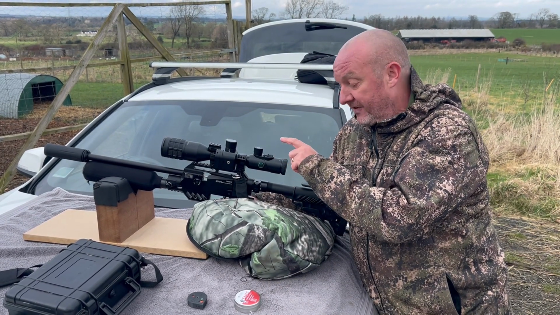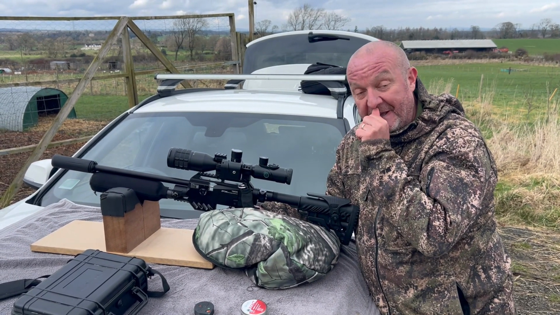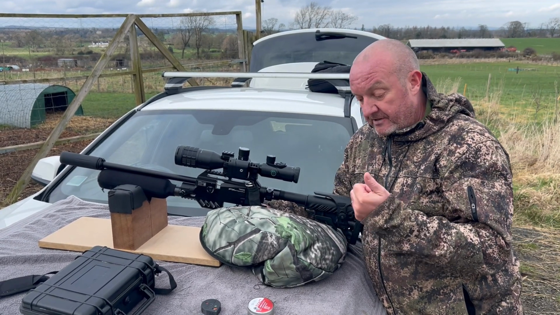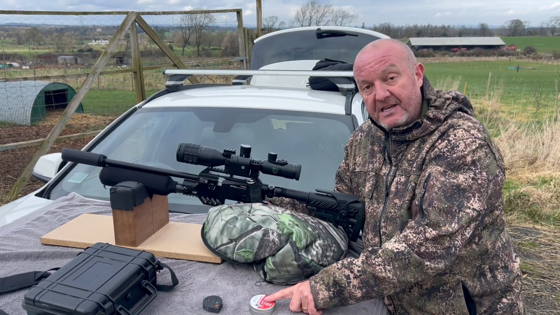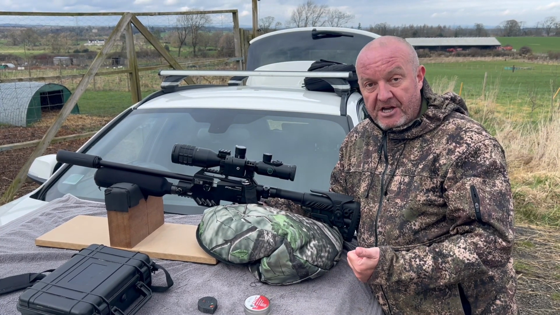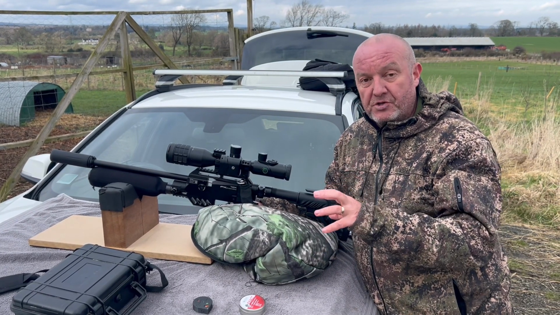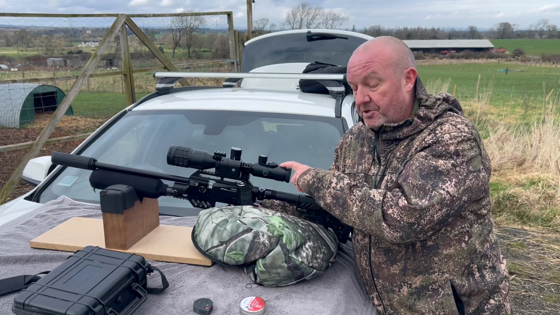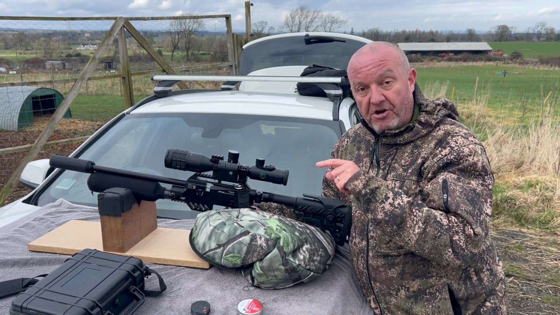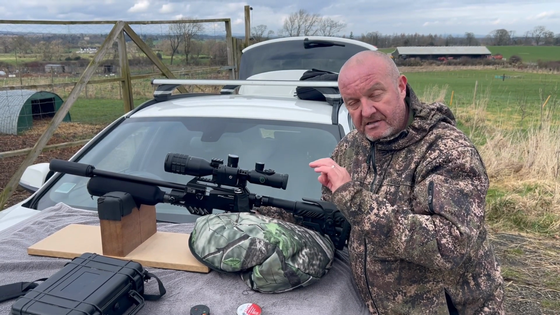Unfortunately, I can't video while I was putting all the ballistics in and zeroing it, but we've zeroed it at 30 yards. We've put in the ballistic coefficient for the pellets, the grain of the pellets, the barometric pressure, which I've managed to get off my watch, the altitude, as much information as we can into it. And what we're going to do now is take a shot at 15 yards, range it, get the holdover, take that shot.